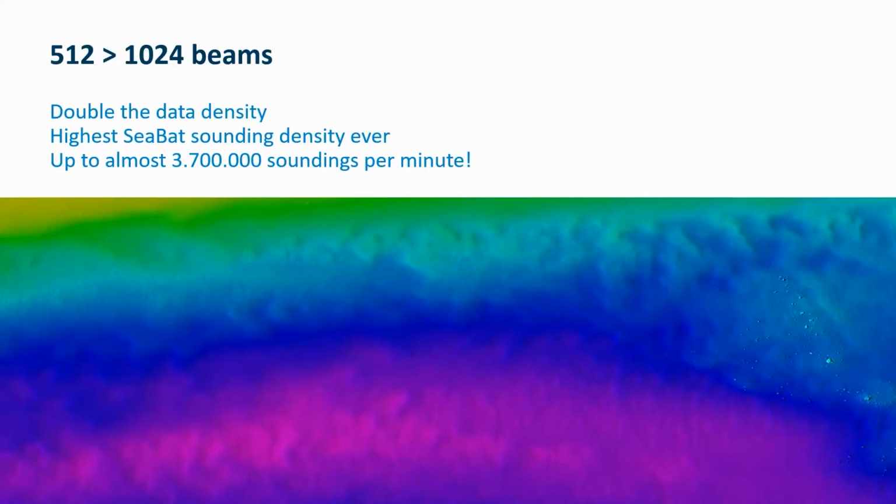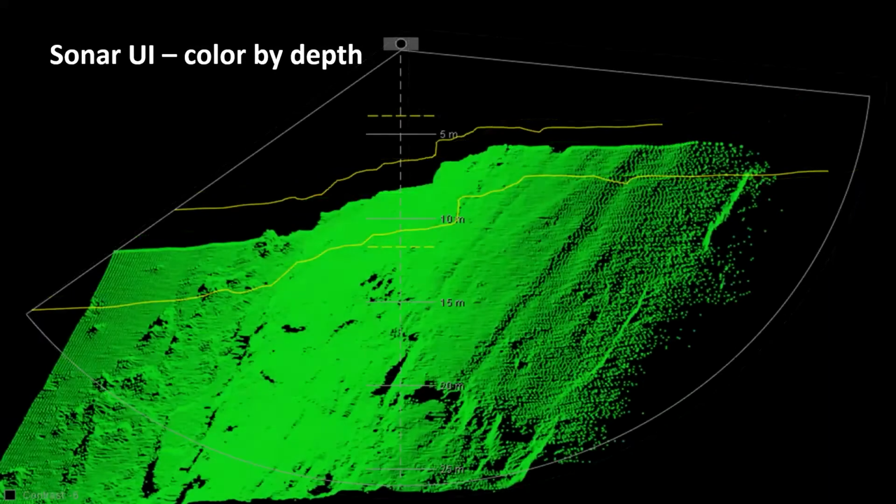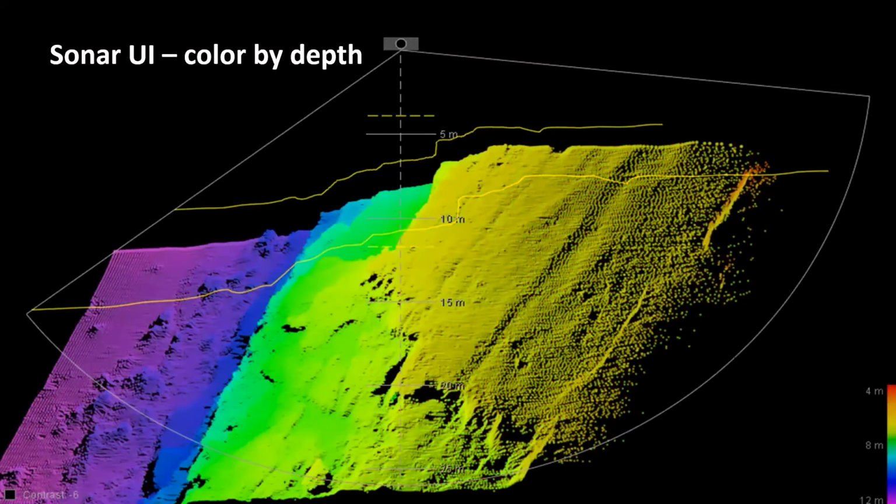We've then added a couple of visualization features. This is what a SeaBat user interface looked like many years ago. And maybe 5 years ago, we introduced what we called history display, a pretty nice way of showing what the SeaBat looks like in real-time 3D. With the version 2 update, we've introduced color by depth in our Sonar user interface. This makes it super intuitive to see what is going on the SeaBat in real time. And with that, let's go over to the recorded Sonar demonstration.